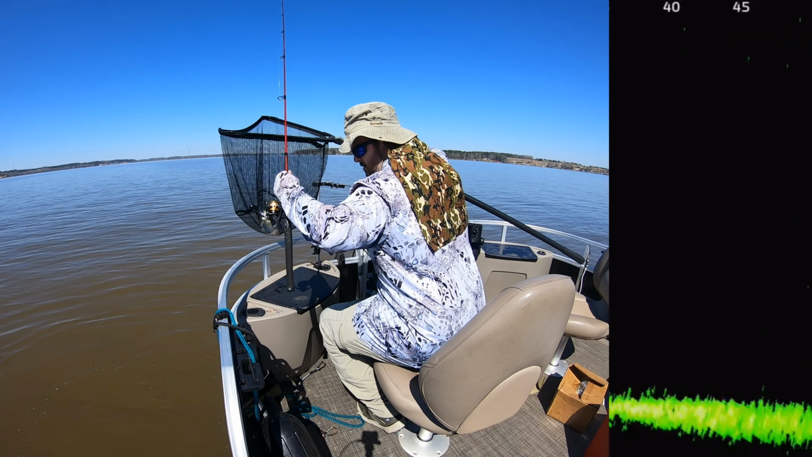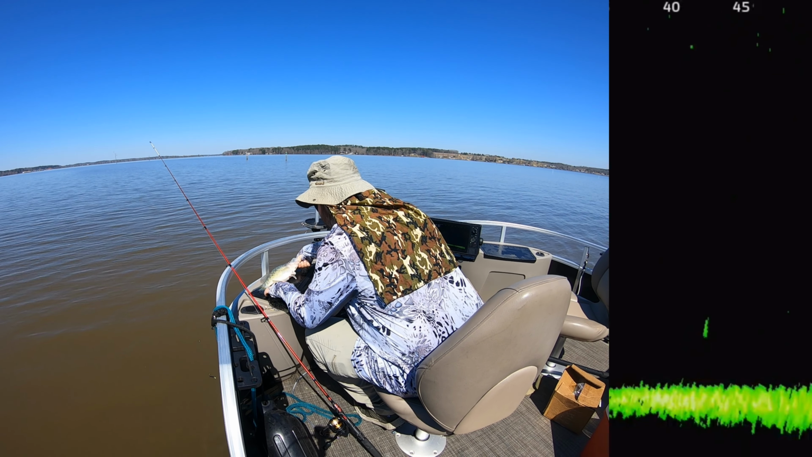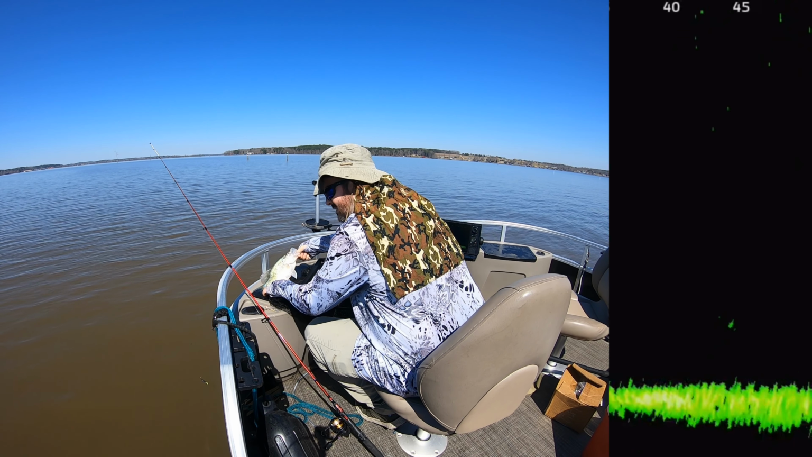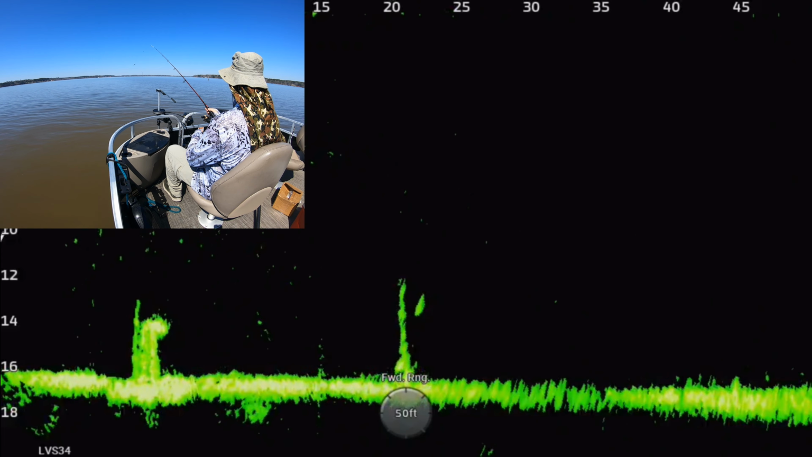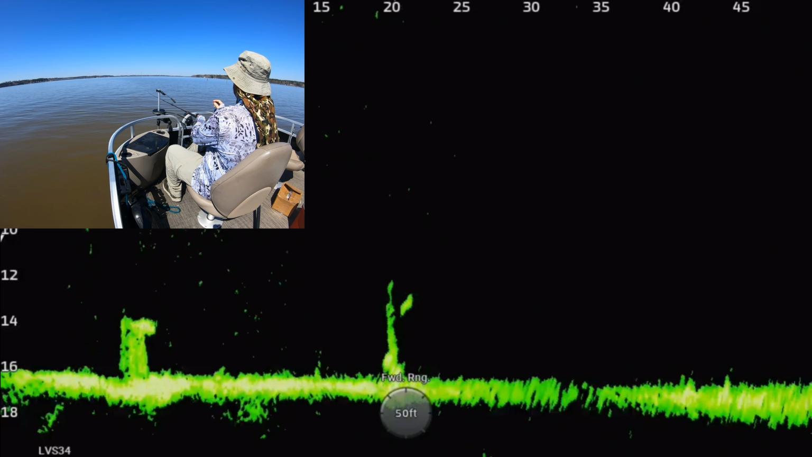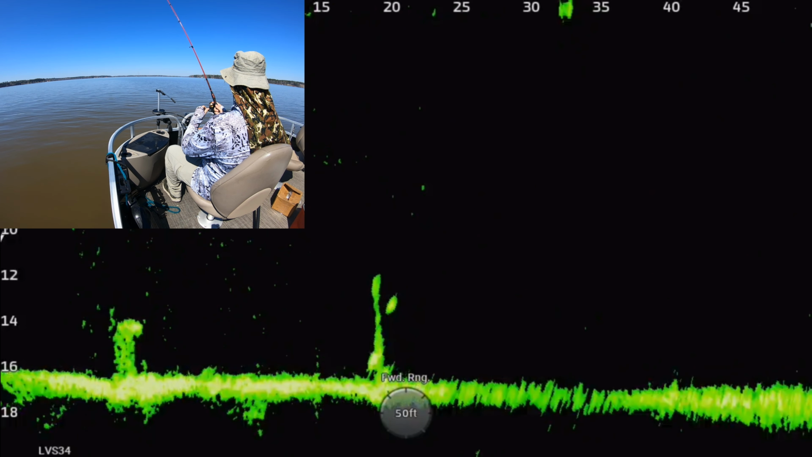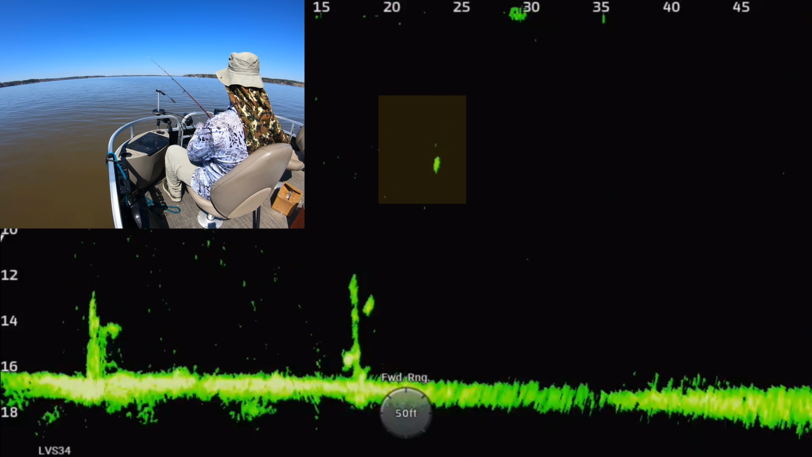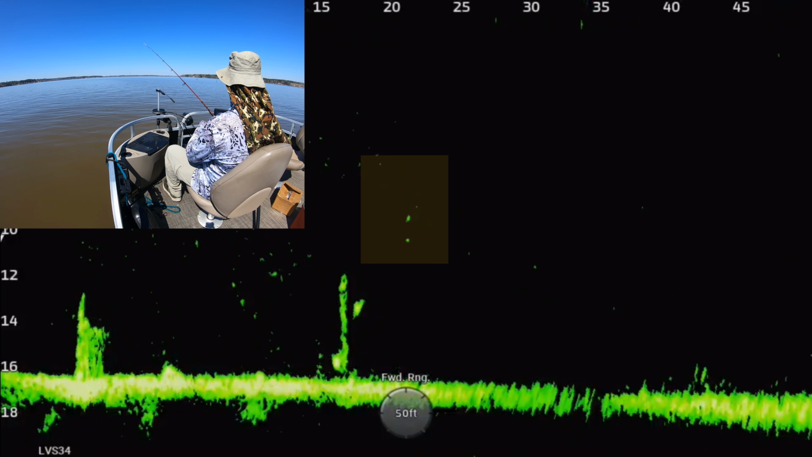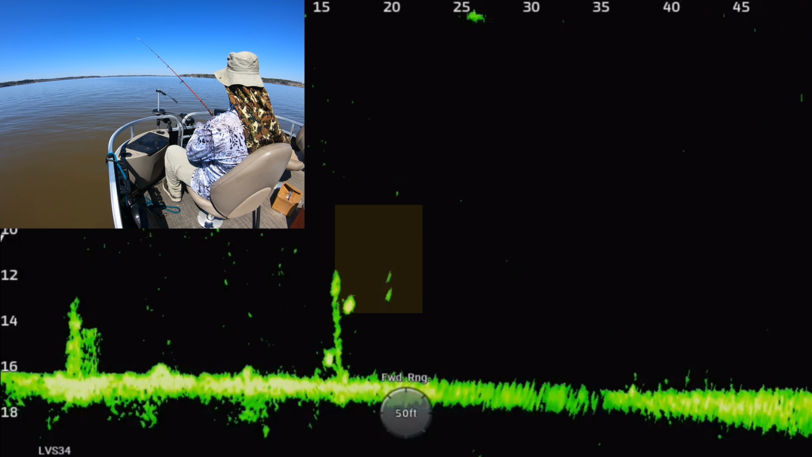So, like I said, there were a lot of big fish today. My first few were just small. I think this is another 14. Oh, that's another 14-inch crappie. Just the first 3, I was like, oh my goodness, I'm not going to be able to catch enough for the fish fry, because 7 fish is not enough, right? I need to find the smaller fish so I can put some numbers in the ice chest.